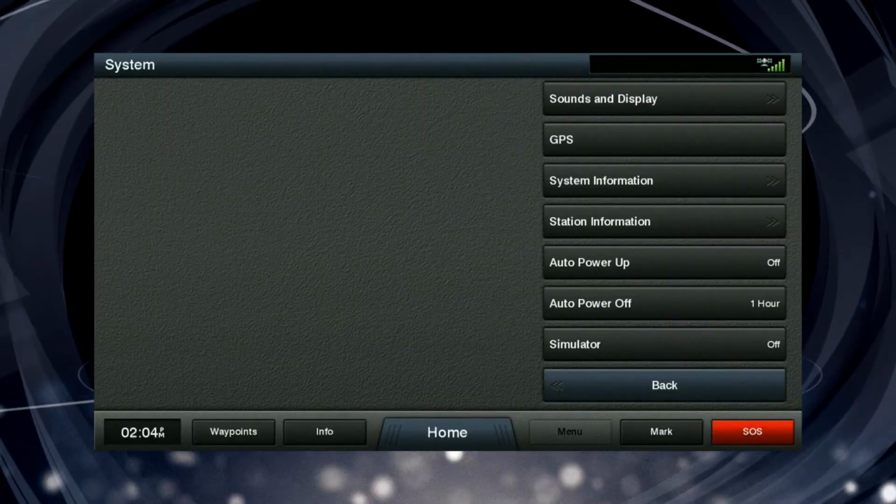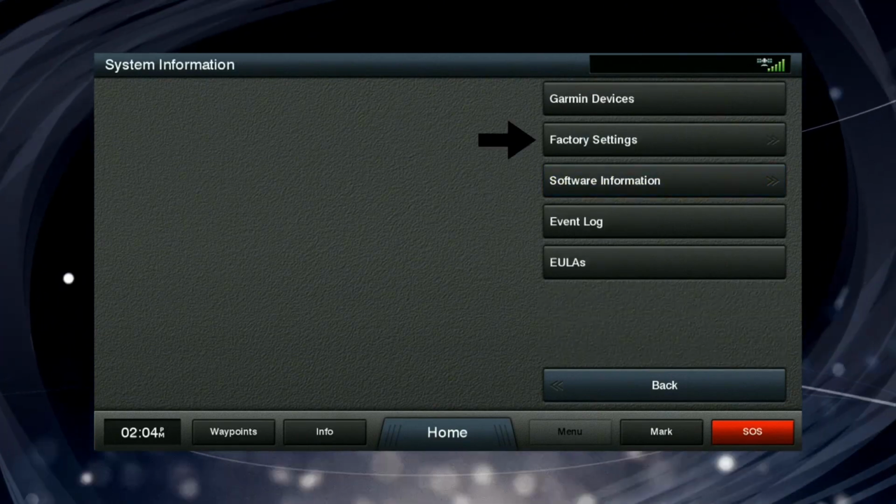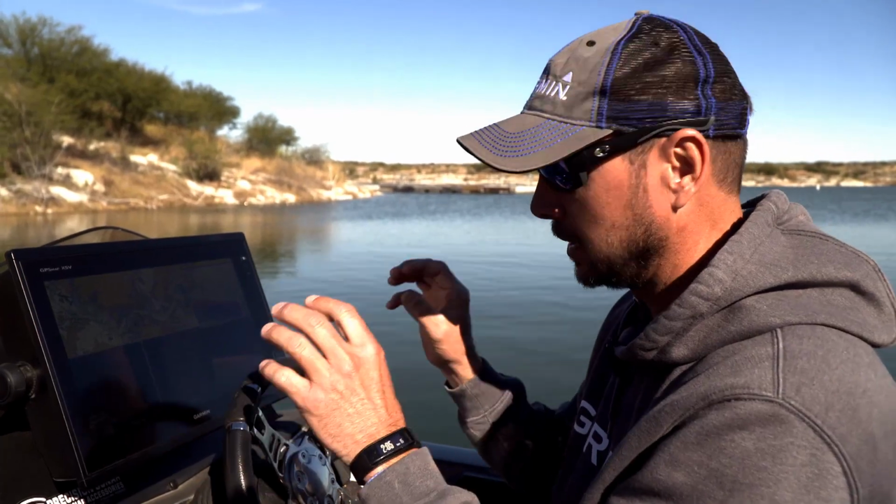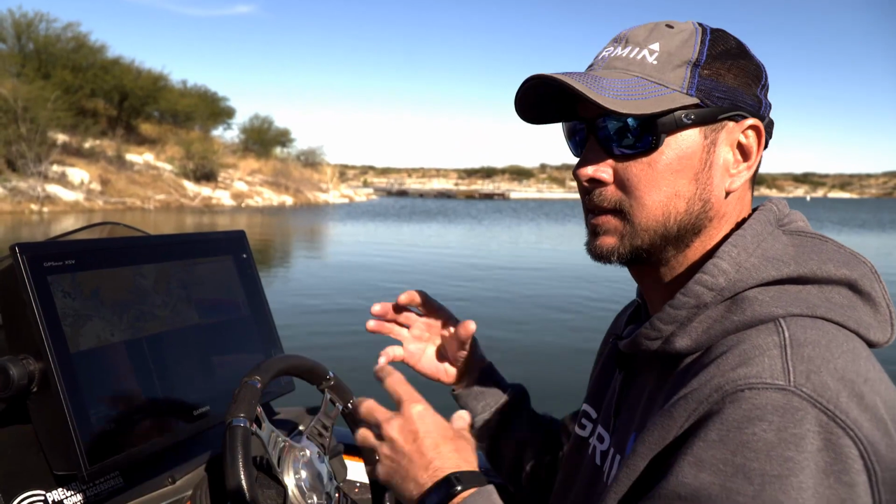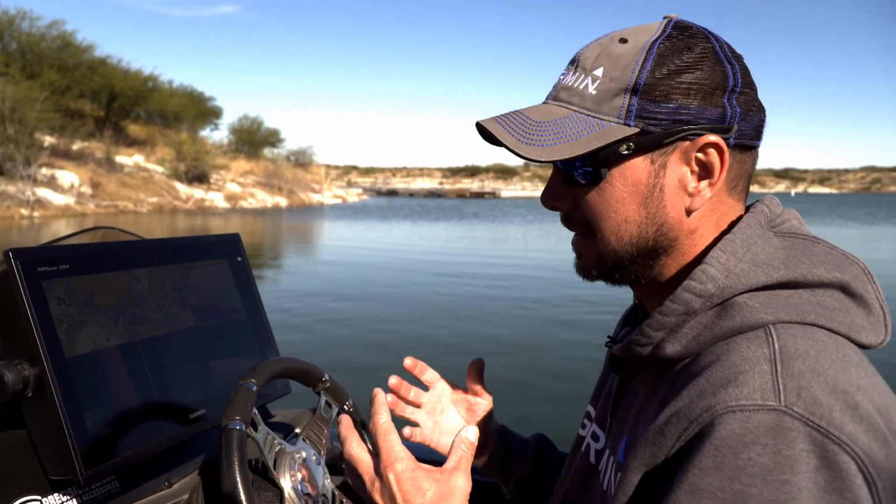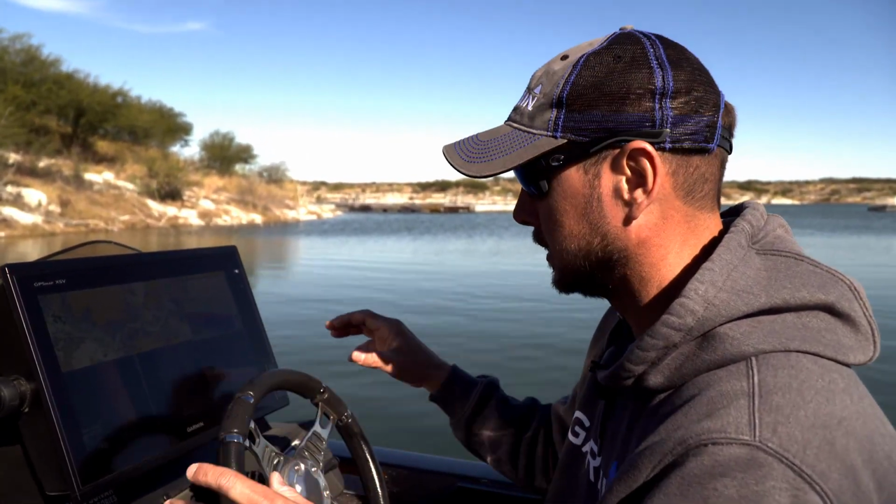You can hit factory default, and that unit will go back to the exact settings that left the factory. The unit actually has really good settings whenever it leaves the factory. Obviously, as a pro angler, I change a few things when I get out here. I think that makes it a little bit better, but factory settings are always good.